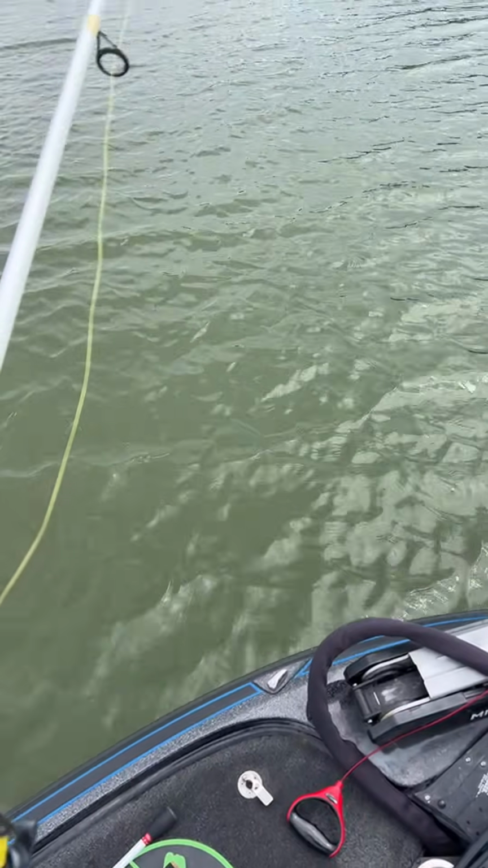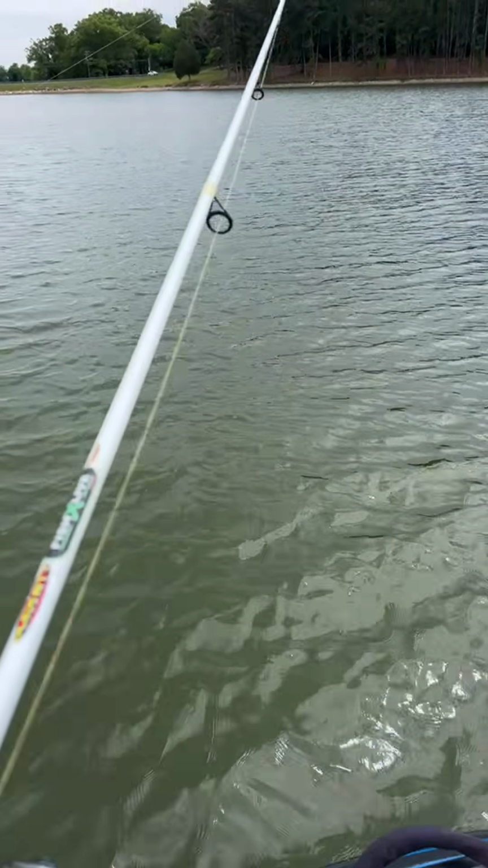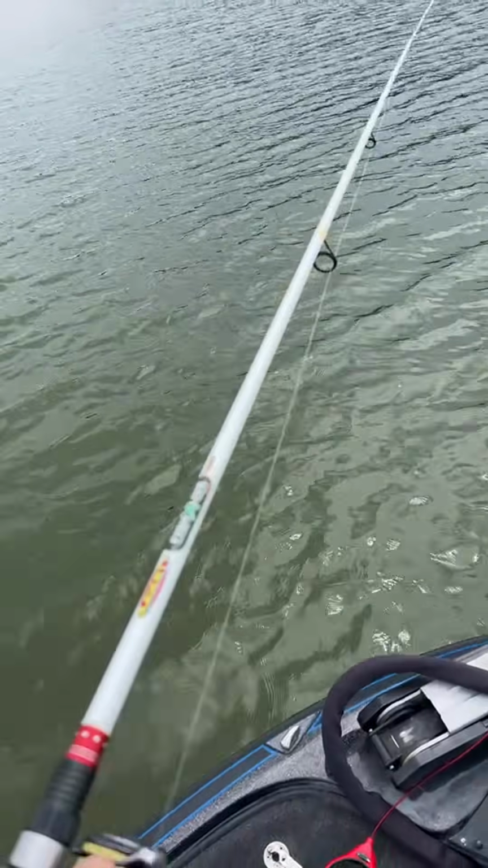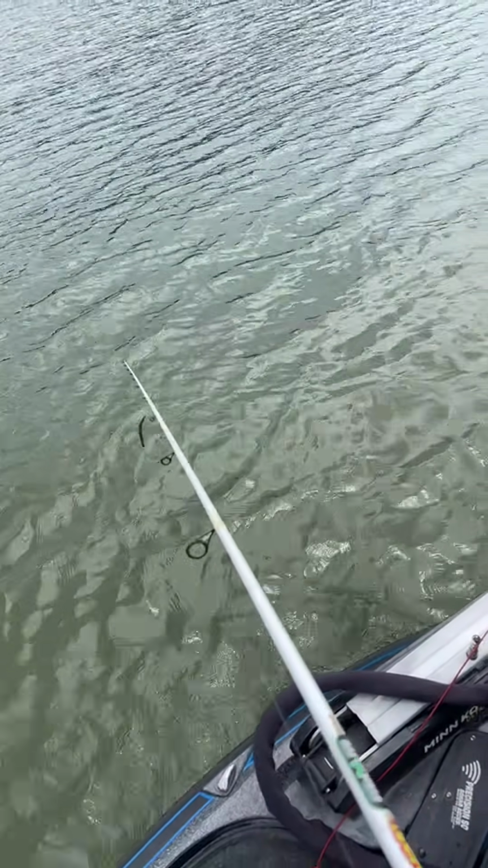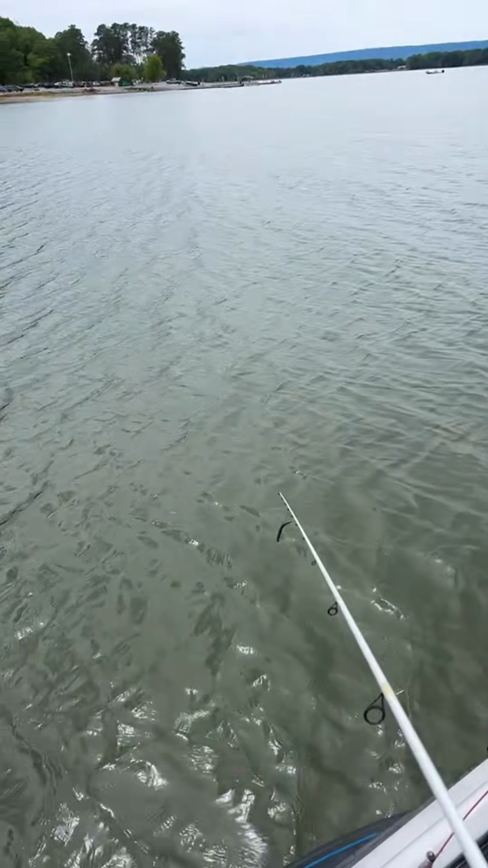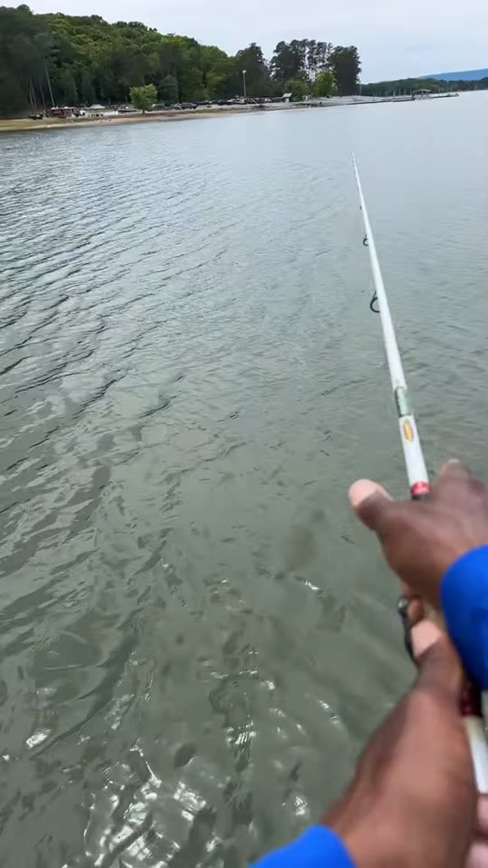We got Outdoor Tennessean says, I will be at Chickamauga Lake today, hoping to catch a big bass. Oh, he going for the big bass thing. Oh, that's right. I might catch that too. I win that money and this money. I'm gonna win all. You're not going to win nothing.